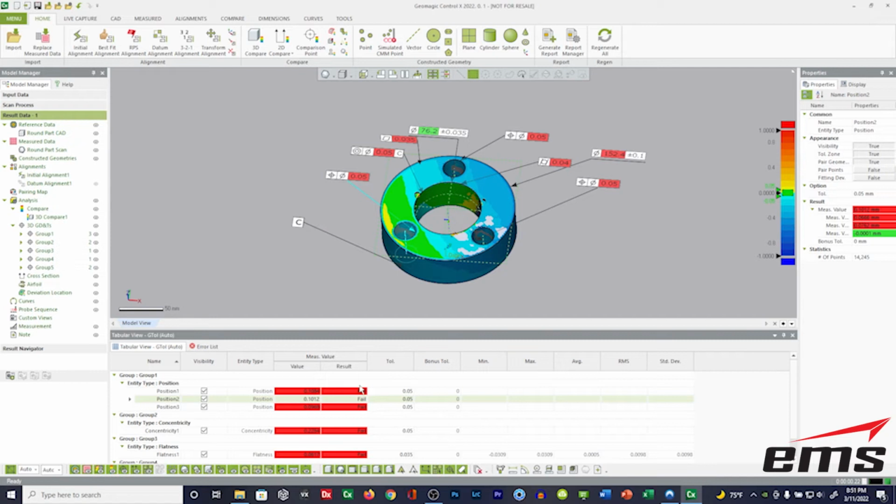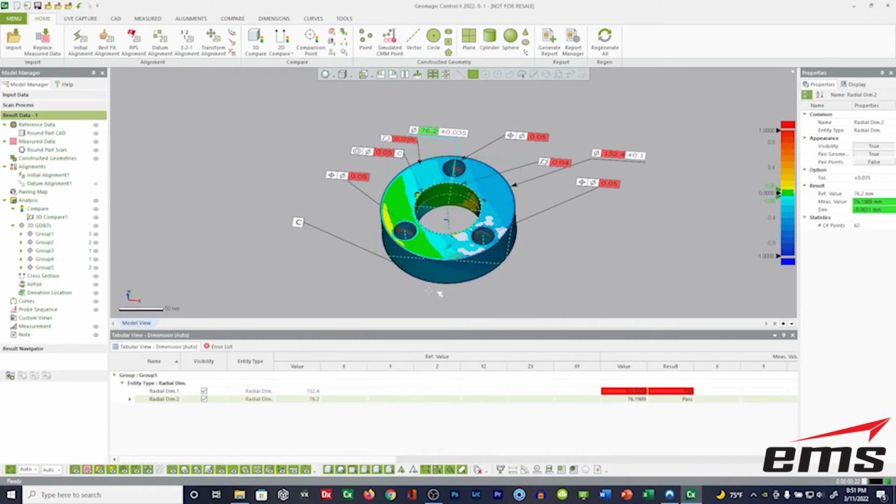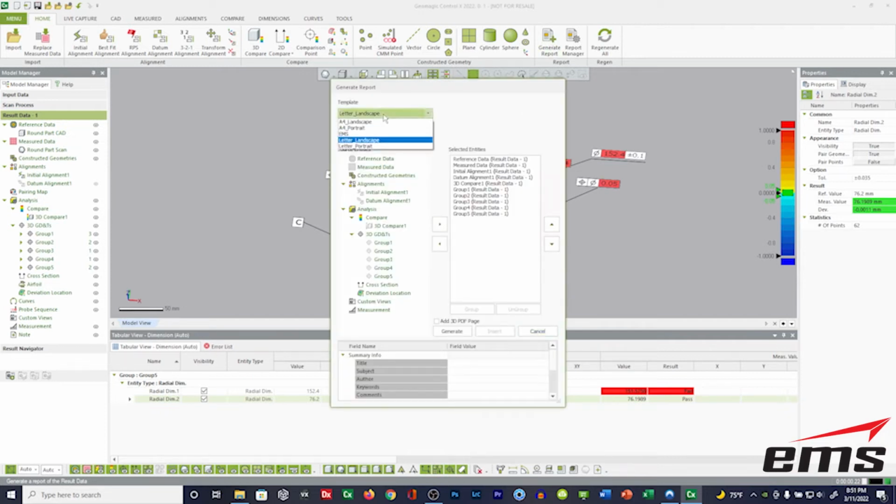So you can see all this by clicking on different things, but ultimately we want to put this in a report so we can email it or send it to somebody. So we're going to go to the Generate Report tab, and then we'll pick from different formats, different templates essentially, and then we can generate the report.